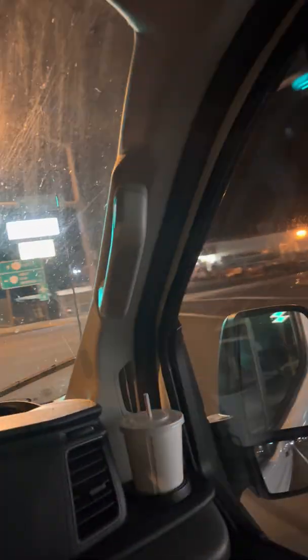We start getting some pretty big properties out here. I guess this is still considered industrial, kind of businessy. Some ranch supply stores, some market and deli. I don't think I've ever been up this road all the way to Island Avenue. Look at it. This will be very interesting.